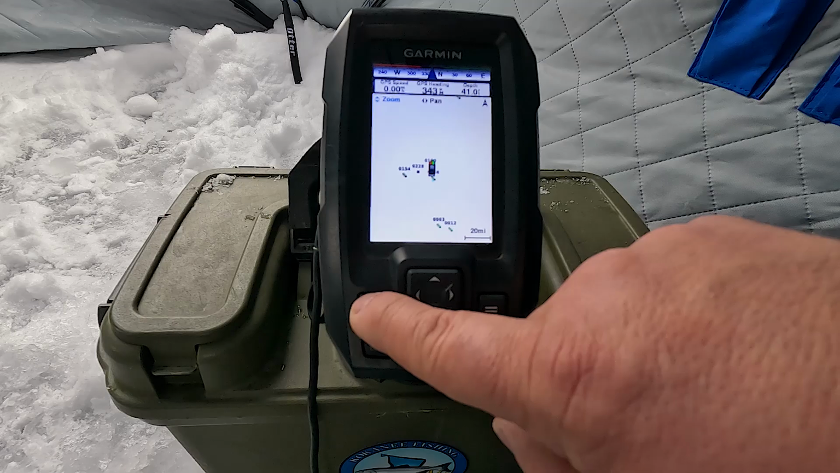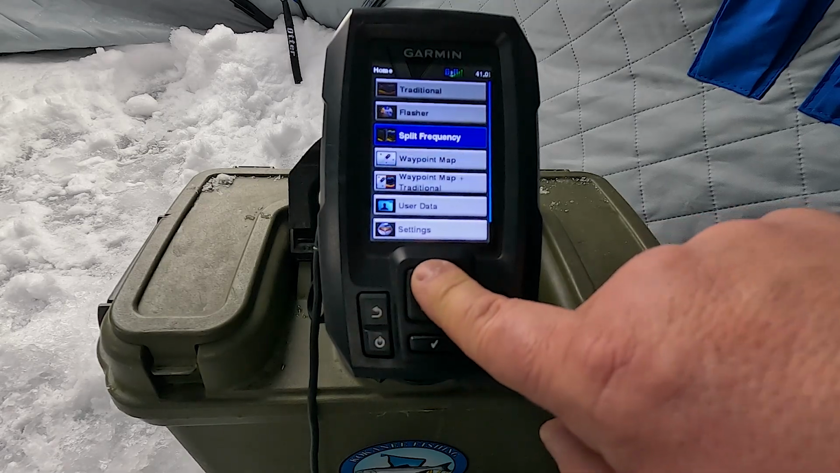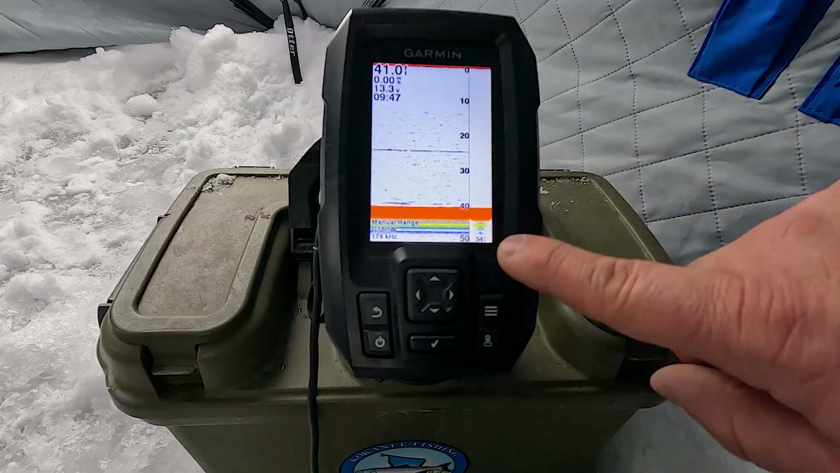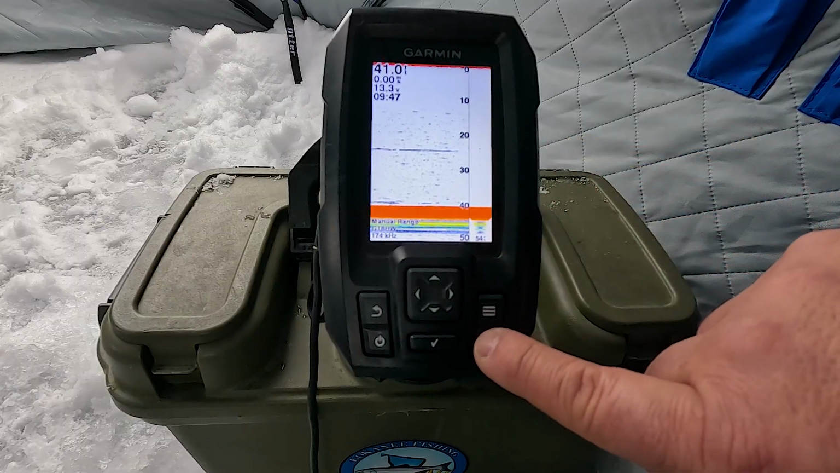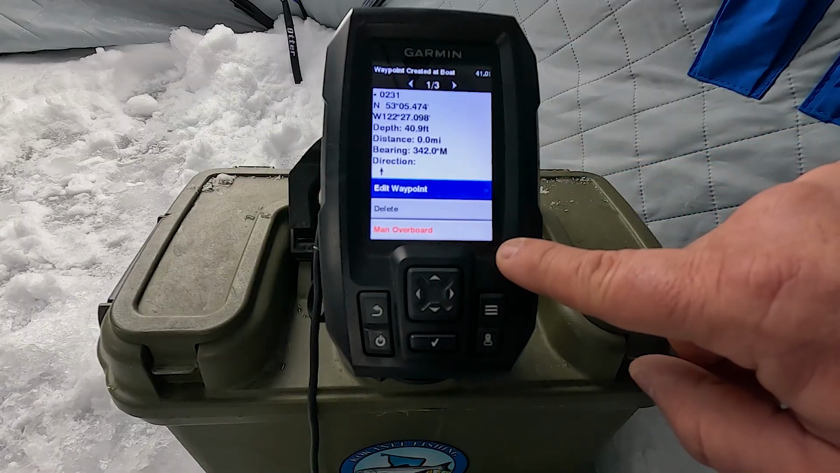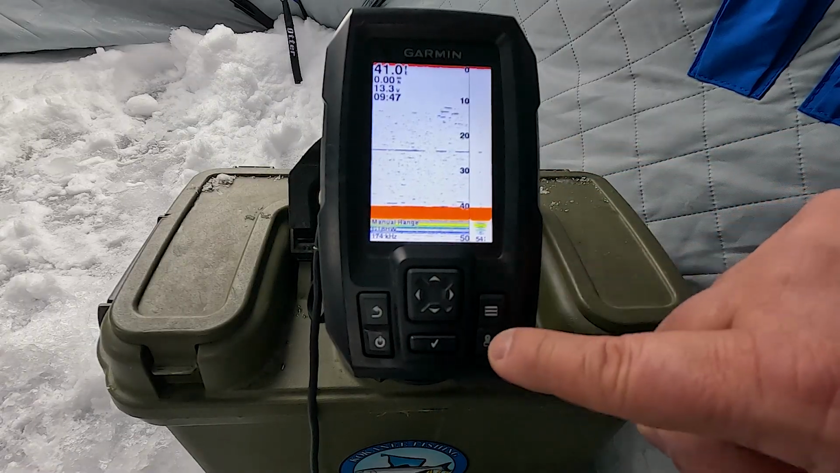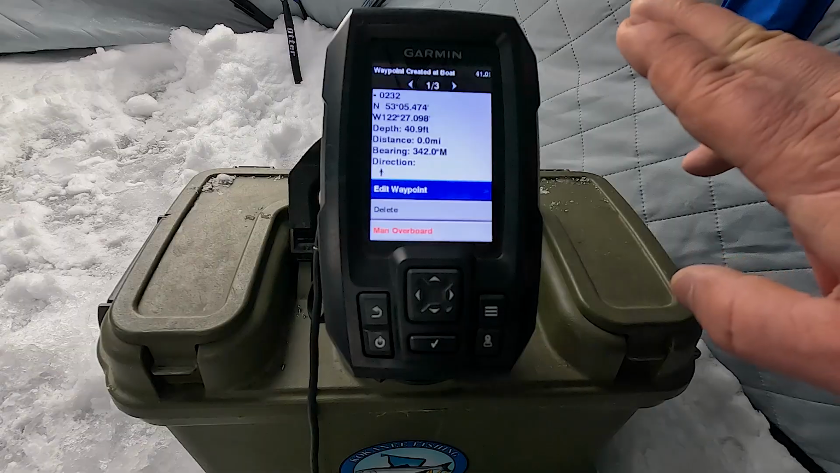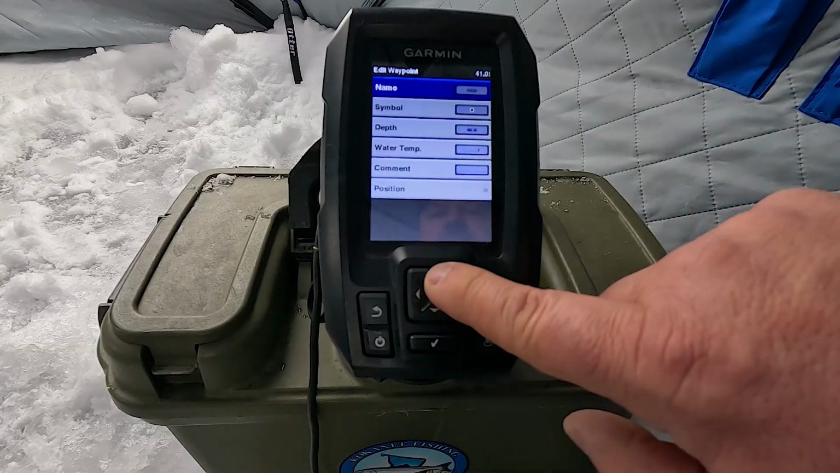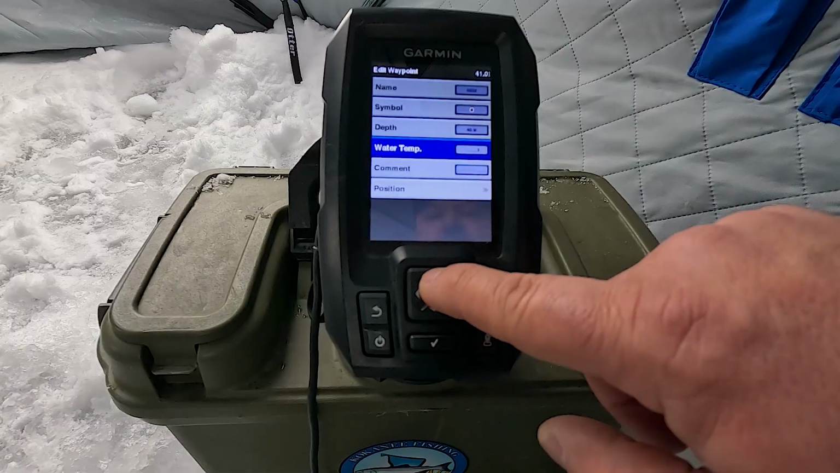And this is very valuable because if you're on your traditional screen and you're fishing and you mark some fish, you press this GPS button right here, and this will actually add a waypoint in to your map. You can edit this waypoint, delete it, name it, give it symbols, whatever you like.